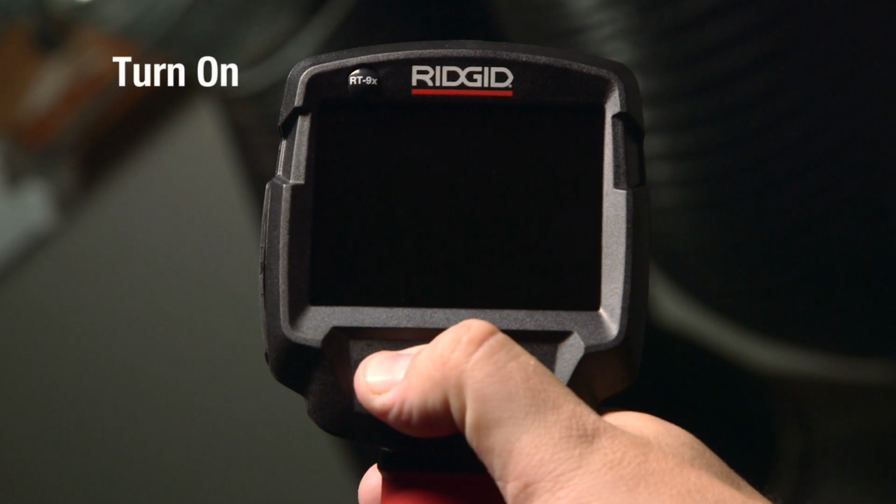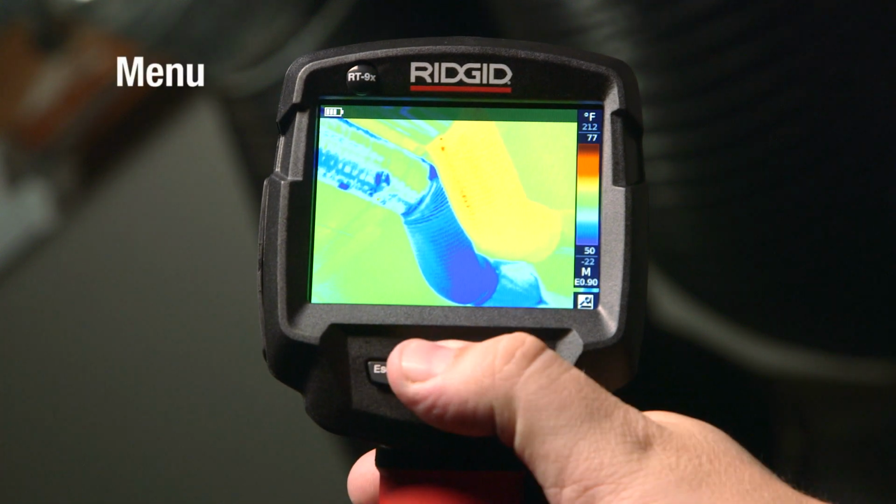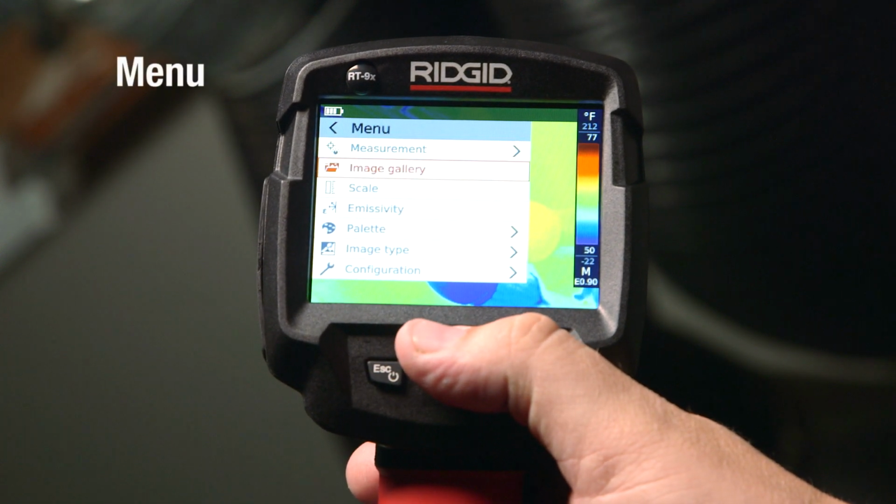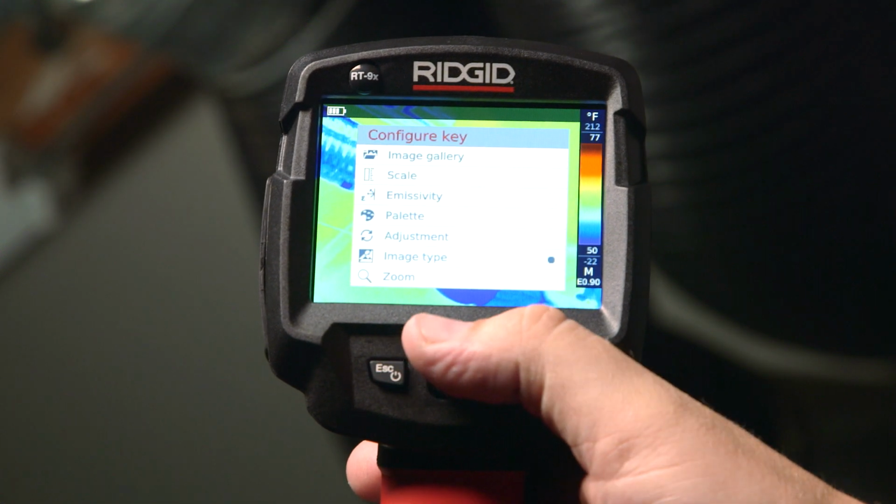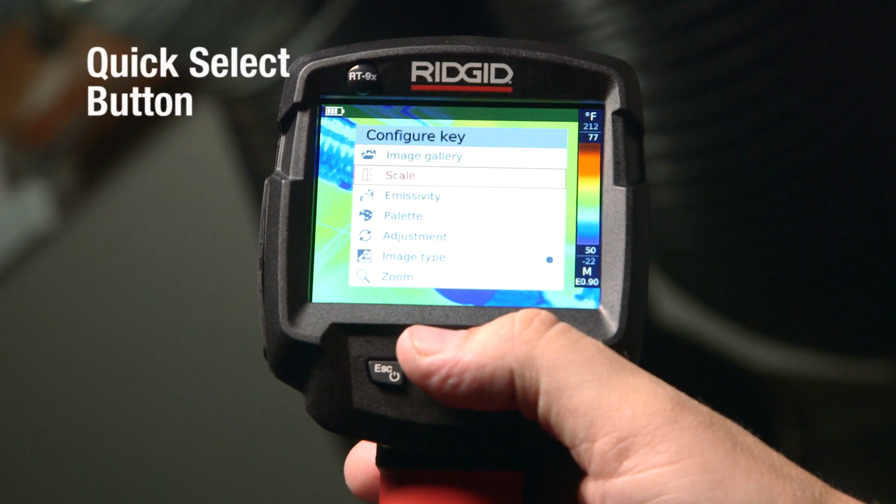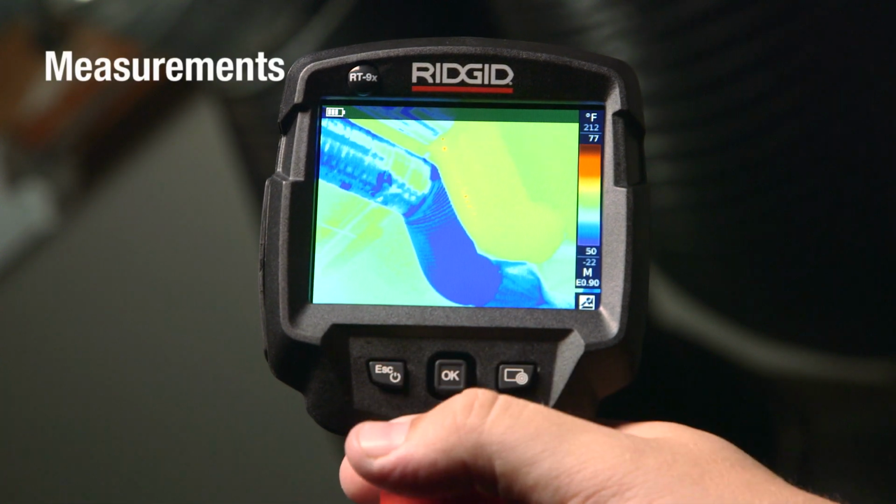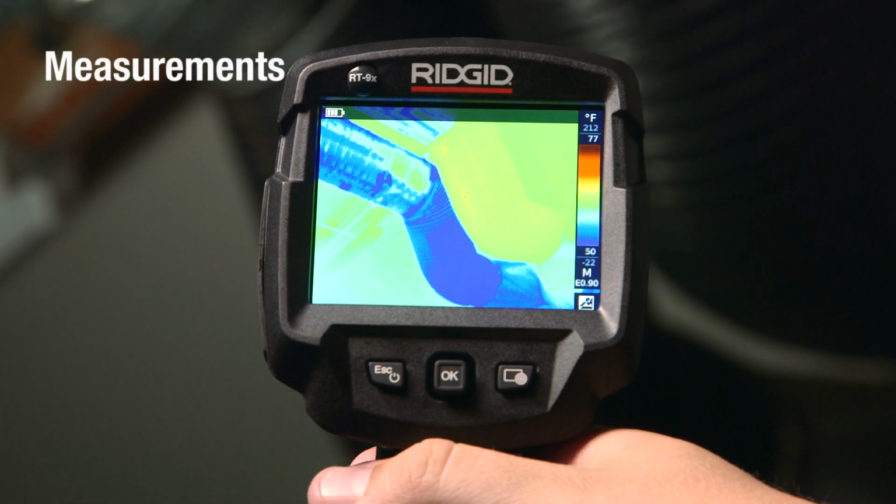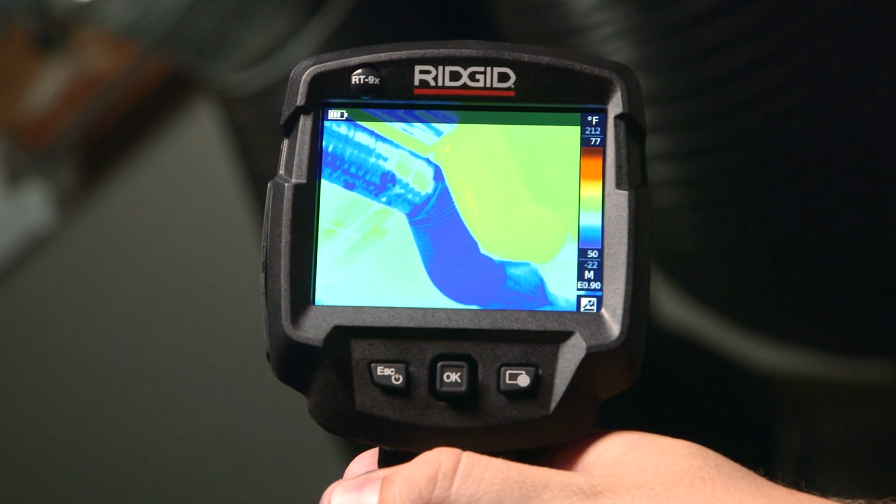Turn the unit on, and the start screen appears on the display. Open the menu to access the measurement settings, image gallery, and other configuration items. Easily call up menu functions by assigning them to the convenient Quick Select button. Before capturing an image, adjust the settings to account for the conditions at the site. Incorrect setup and use can result in incorrect or inaccurate measurements.